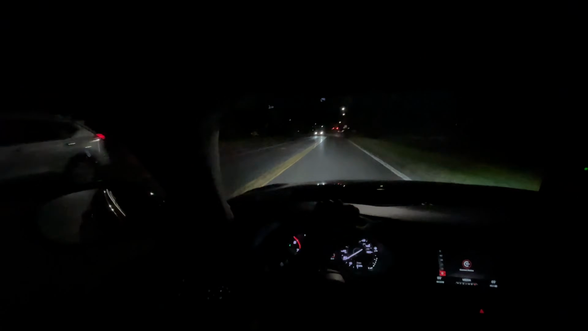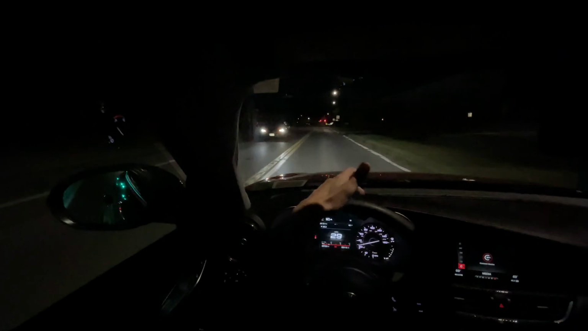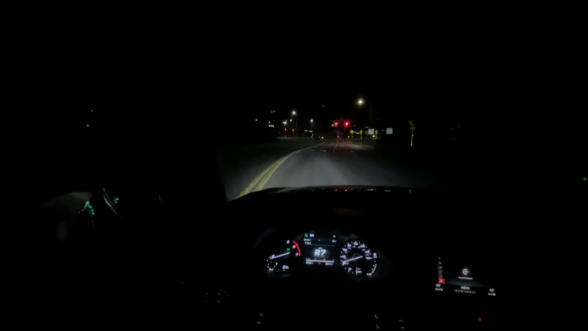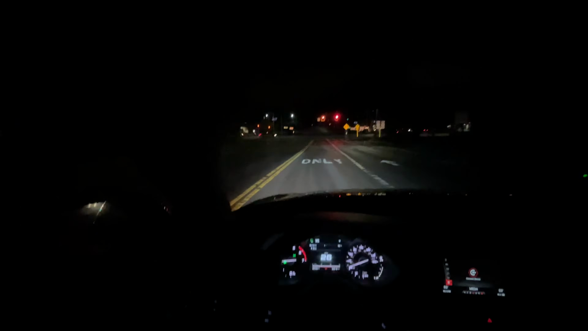But yeah, guys, we're just gonna cruise on our way home and enjoy a beautiful night. I mean, it's perfect. It's 60s outside. Actually, you know what? Keep the windows down. It might be a little windy, but I think you get some better atmosphere and some better sounds out of this Giulia when you're cruising with the windows down.